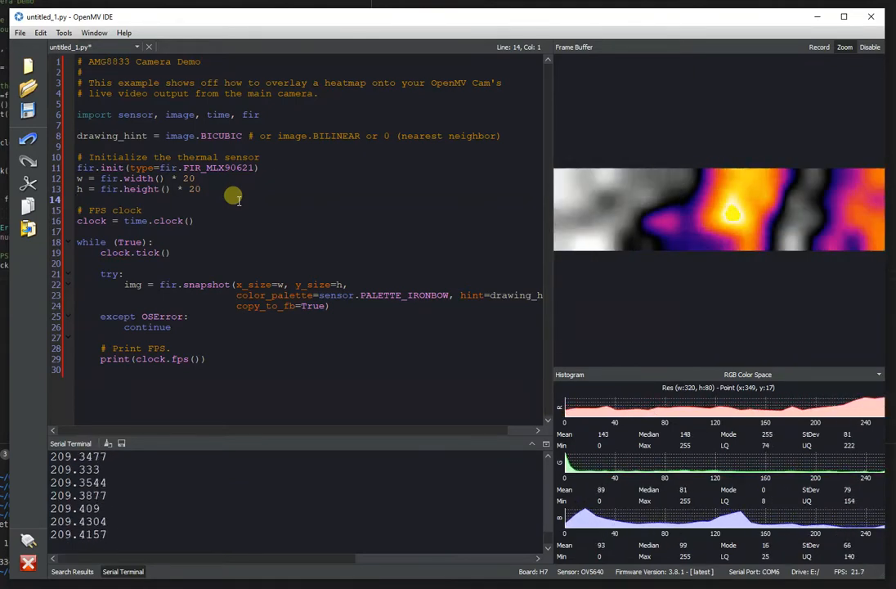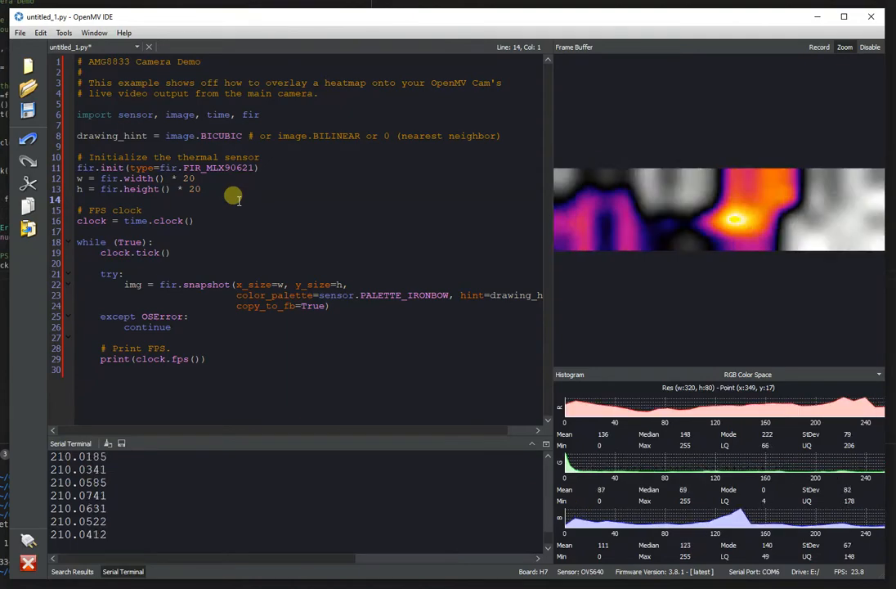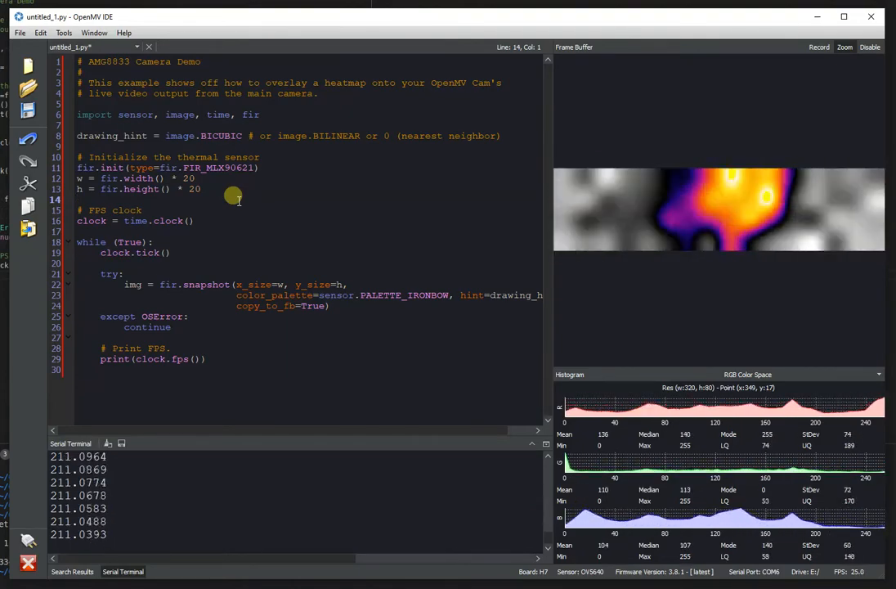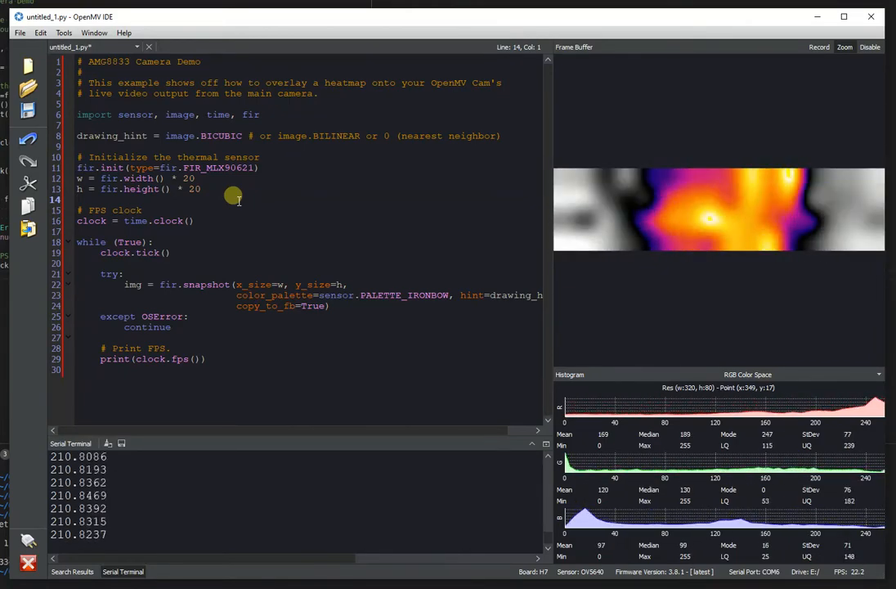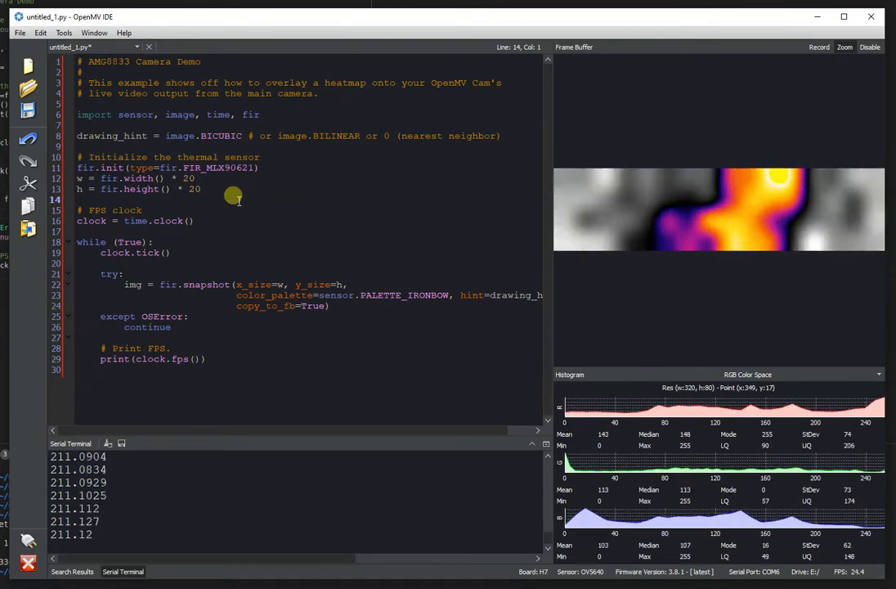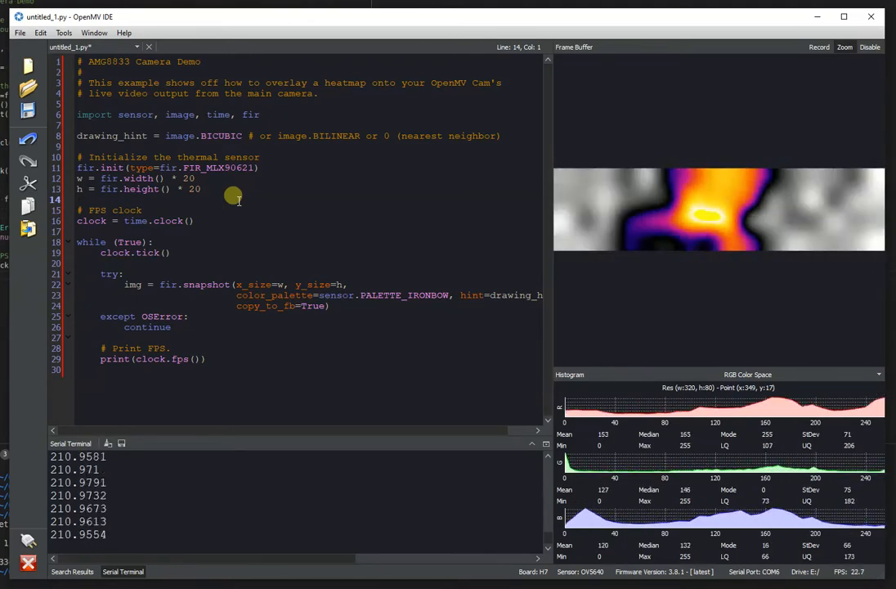And so you can see I'm moving my hand in front of the sensor, and you can see my head kind of here, and you can see my hand moving back and forth. Pretty sweet. And as you can see, we're actually getting about 200 FPS when we're pulling data from the sensor. This is the FPS of us reading the sensor from the I2C bus at about 400 kilohertz, and then doing all of the operations to scale the image up, etc.